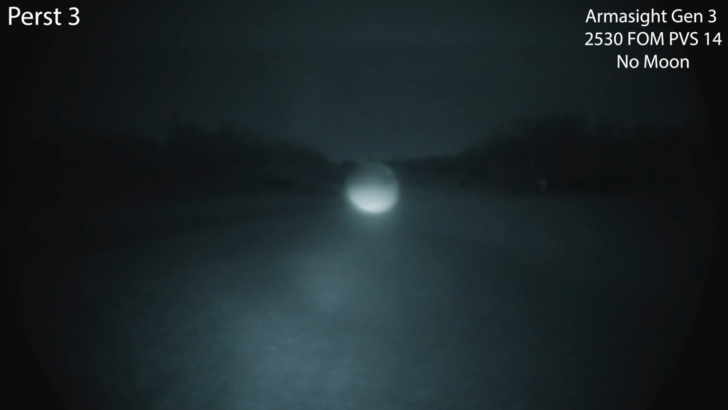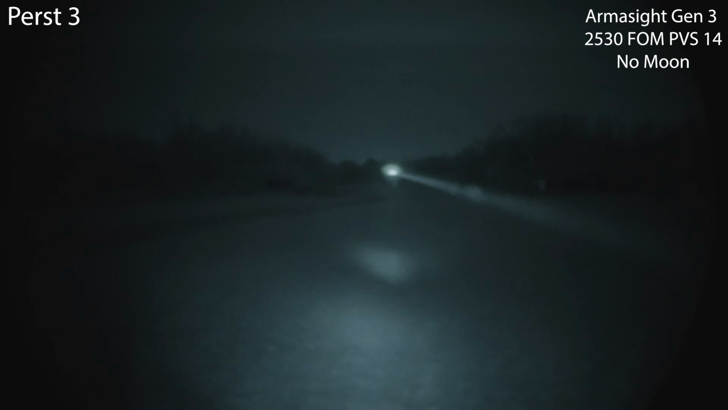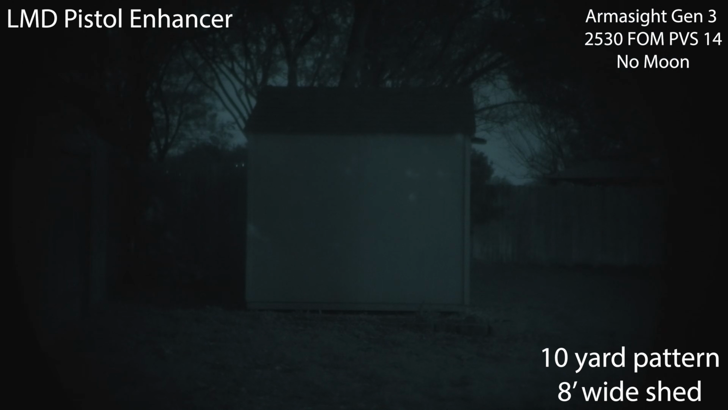Go illuminator only again. See how much the Perst 3 narrows. I guess it's going to become a laser. Yep, pretty much. And completely overpowering. So there's the 500 yard steel targets. I can make them out. There's the 400, the 500. So yeah, very, very strong unit, that's for sure.